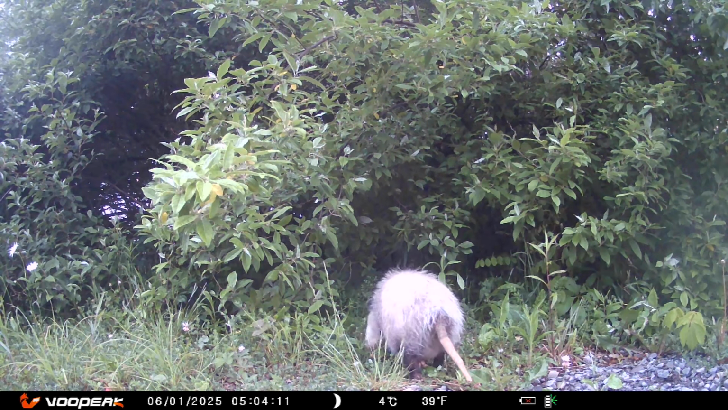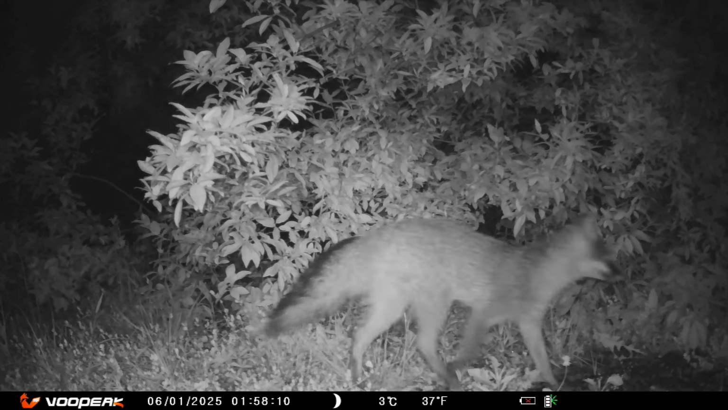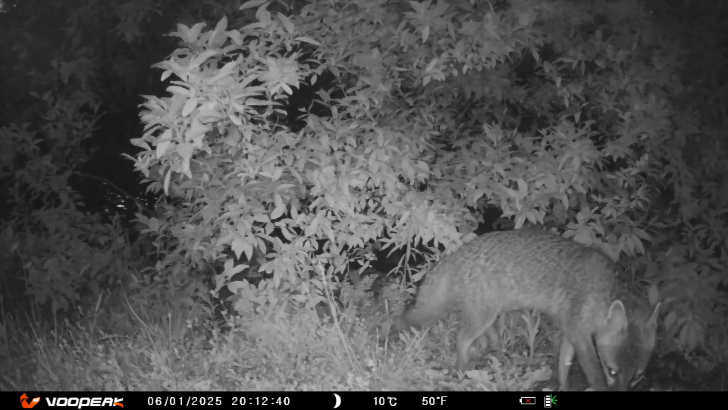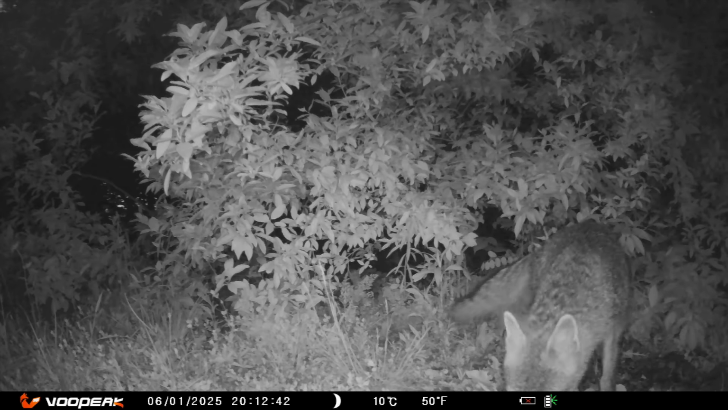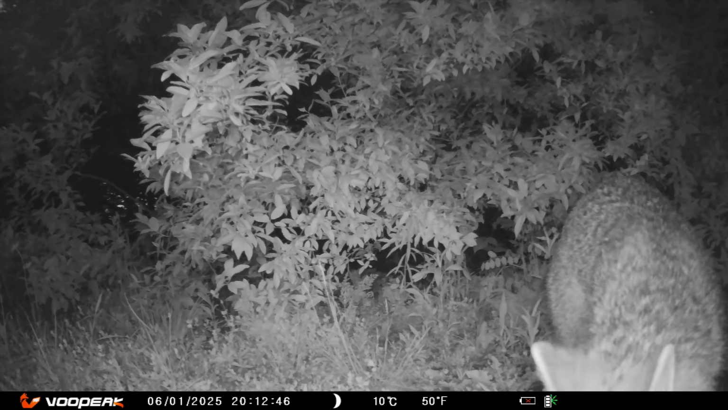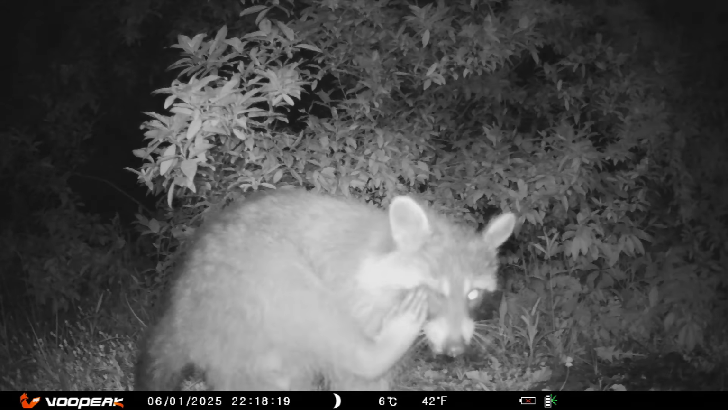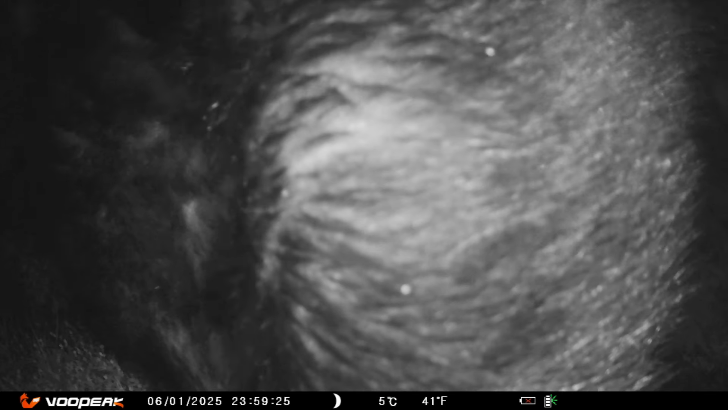I always enjoy seeing that special little possum. And on this same path, the same area, this fox wanders around with confidence, looking to see if there's anything left. But everything should be on the lookout. You don't want to be at the right place at the wrong time.